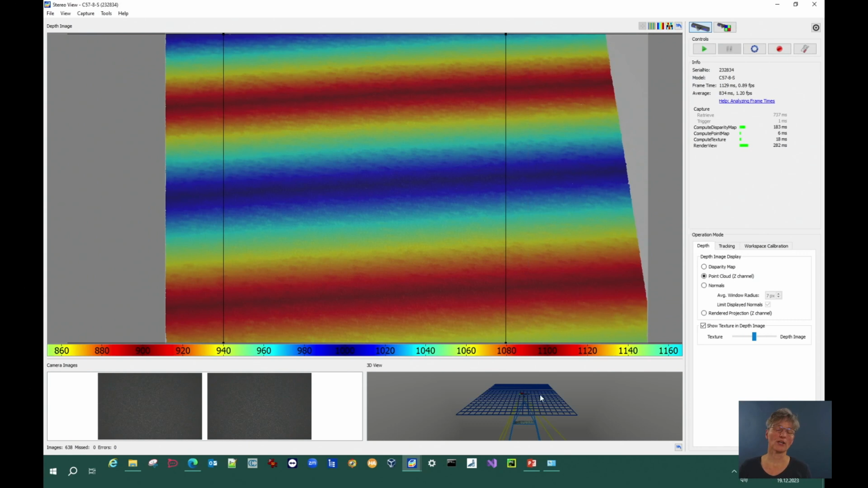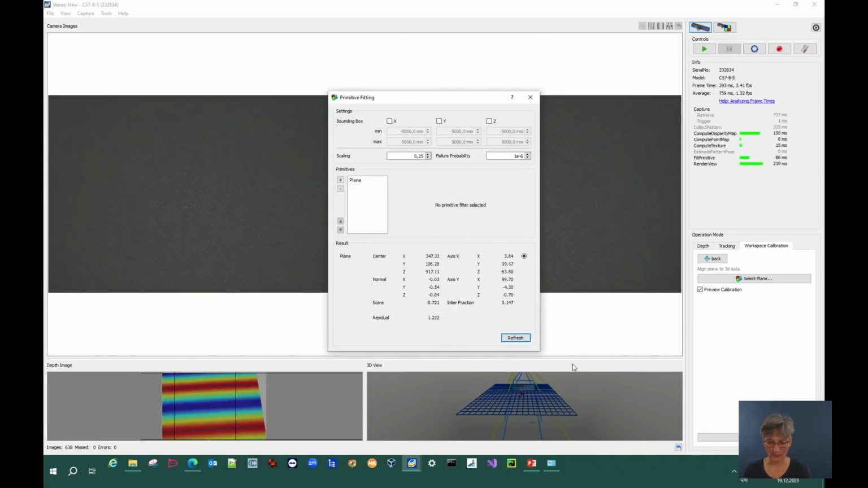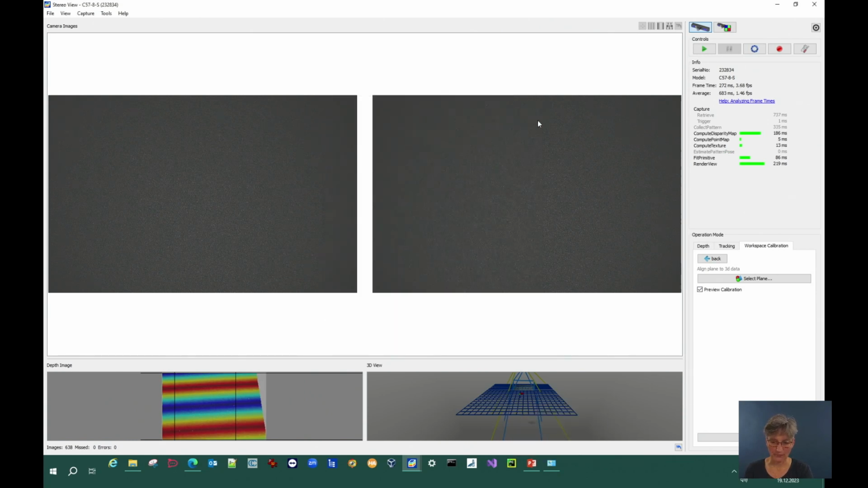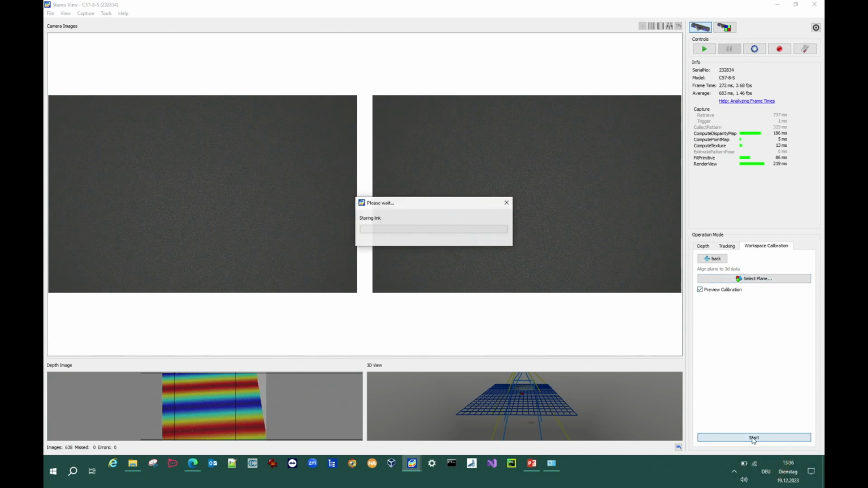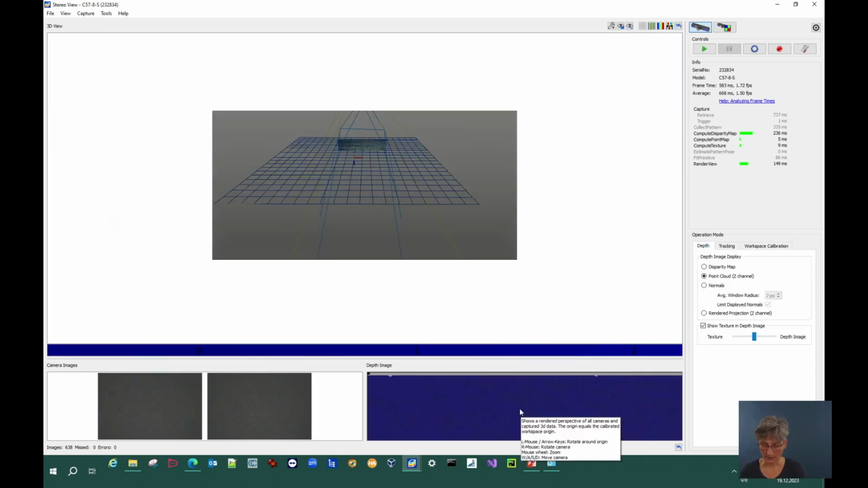And now I show you how to set the coordinate system's origin down to the floor. So first I go here to the workspace calibration and choose align plane with depth data. And then I go to start. And to make it visible, I go back to the depth window again.